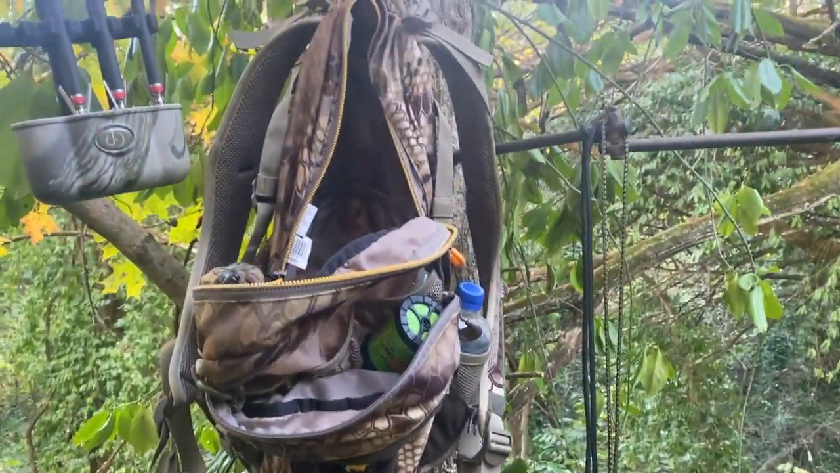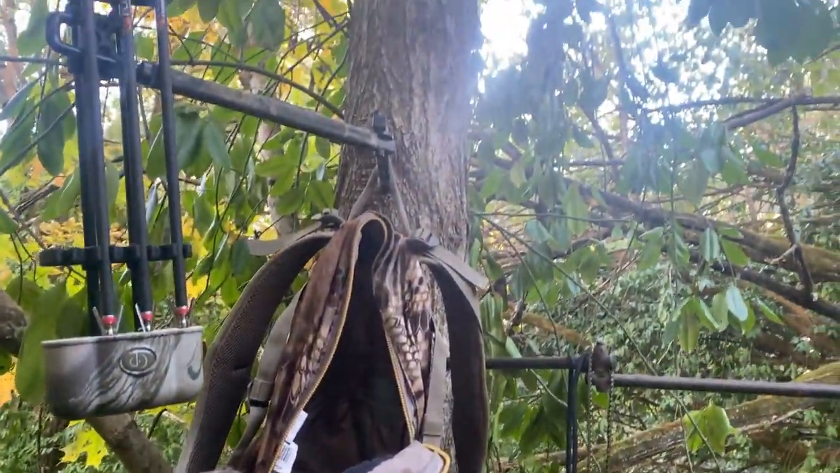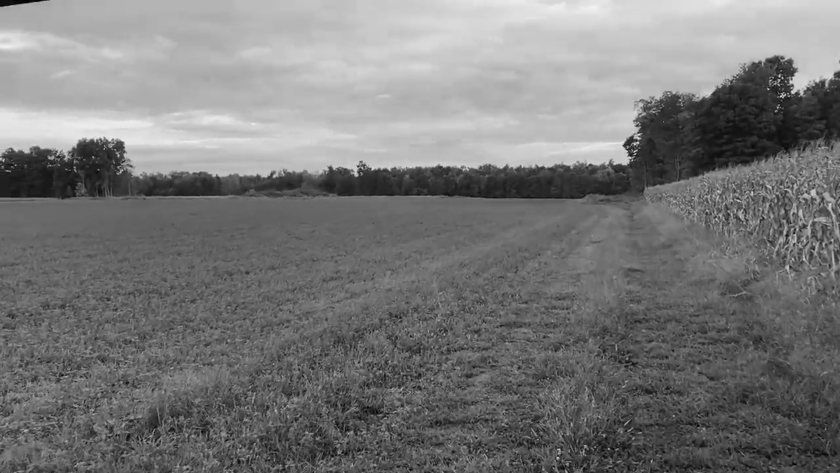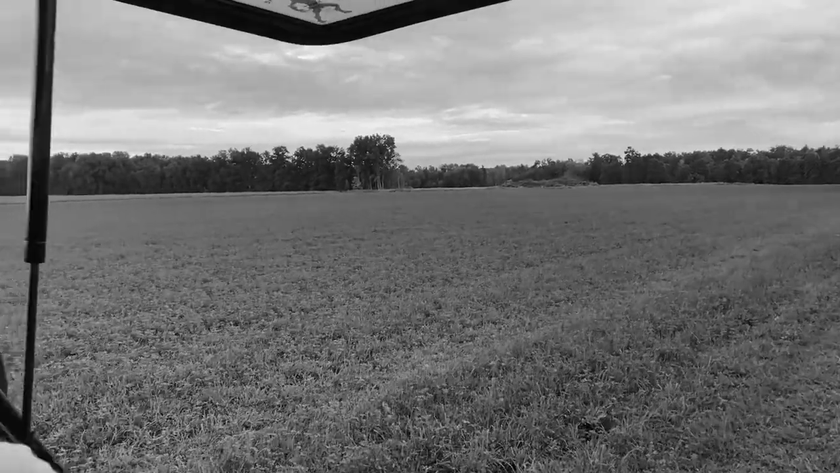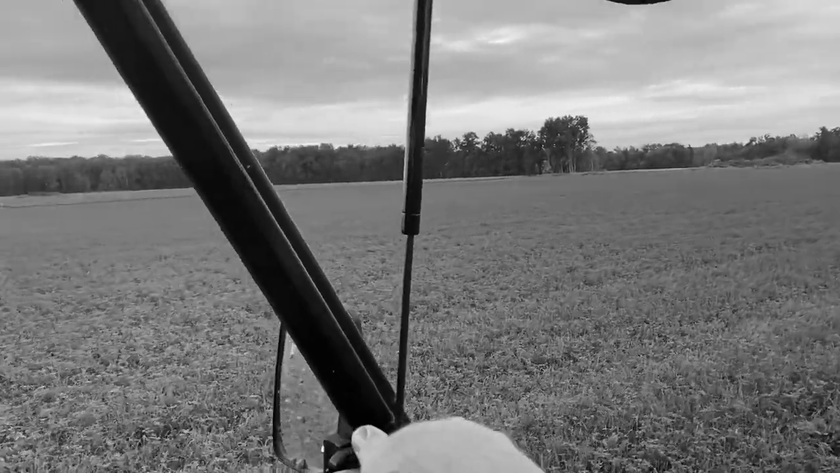Guys, here we are November the 9th, doing something a little bit different. We don't interrupt nobody's deer season because I deer hunt myself, but we're getting out to this one spot. We don't feel like there's any deer hunters around. Time has changed and it gets dark now. What, 6 o'clock? 6:30.